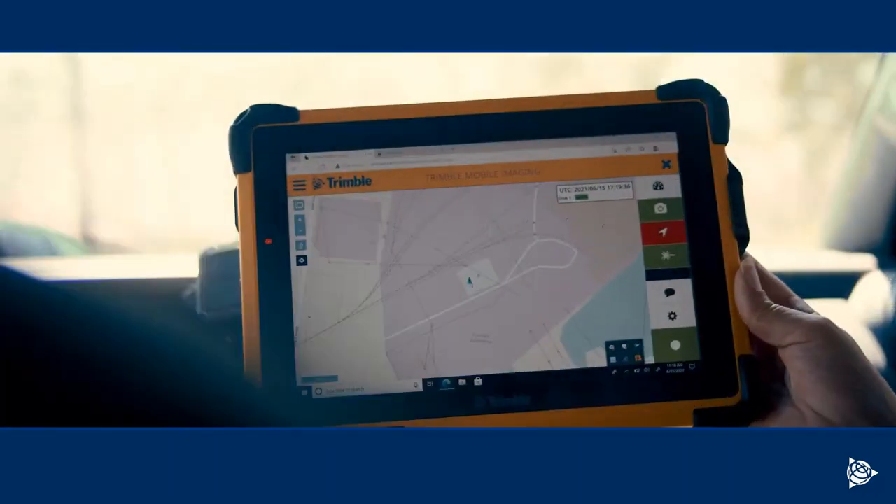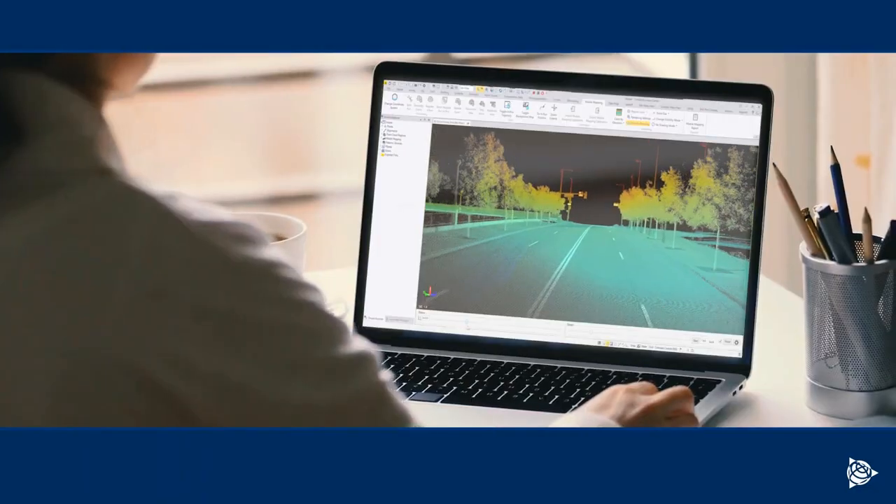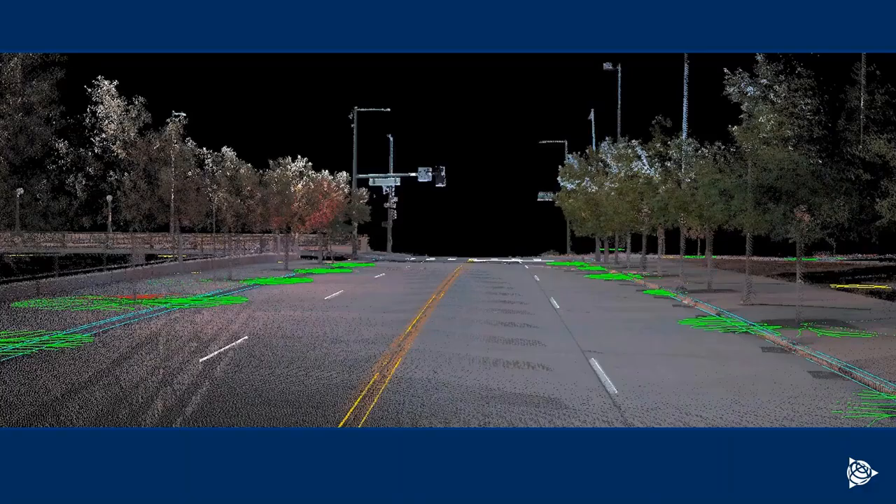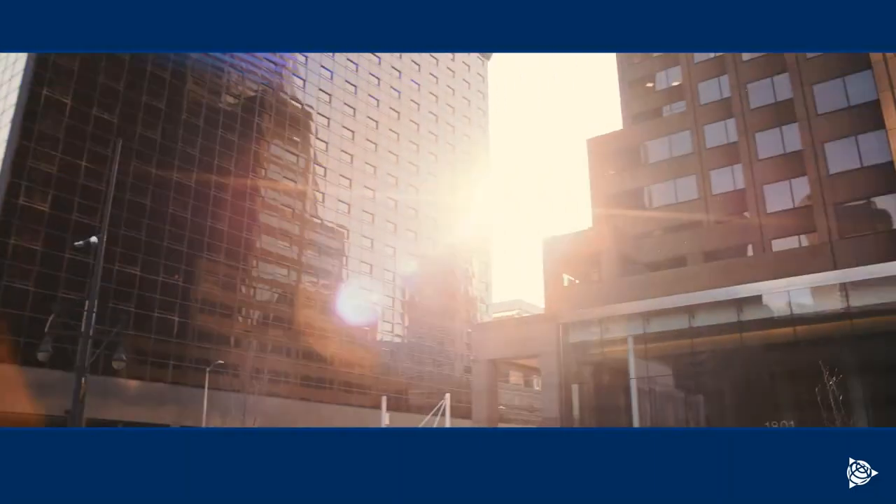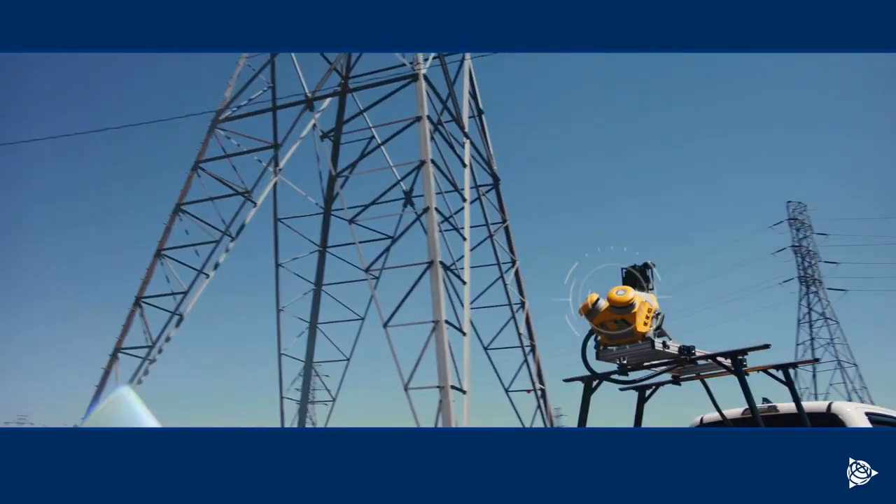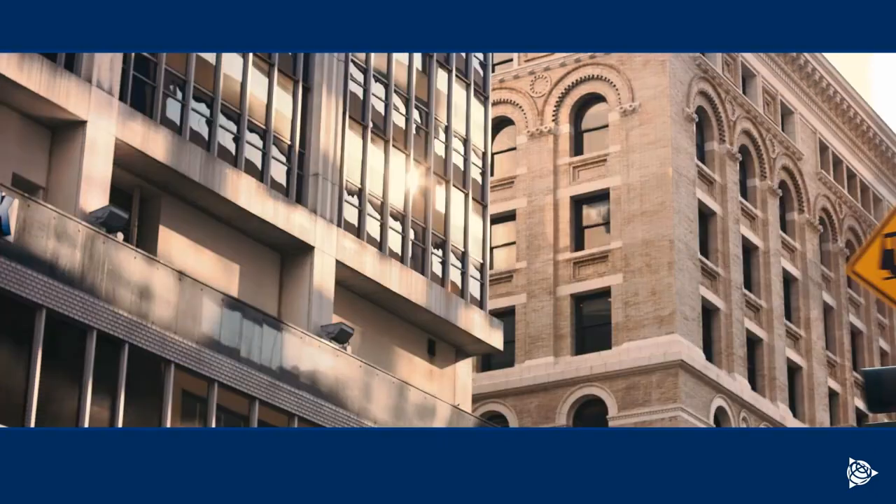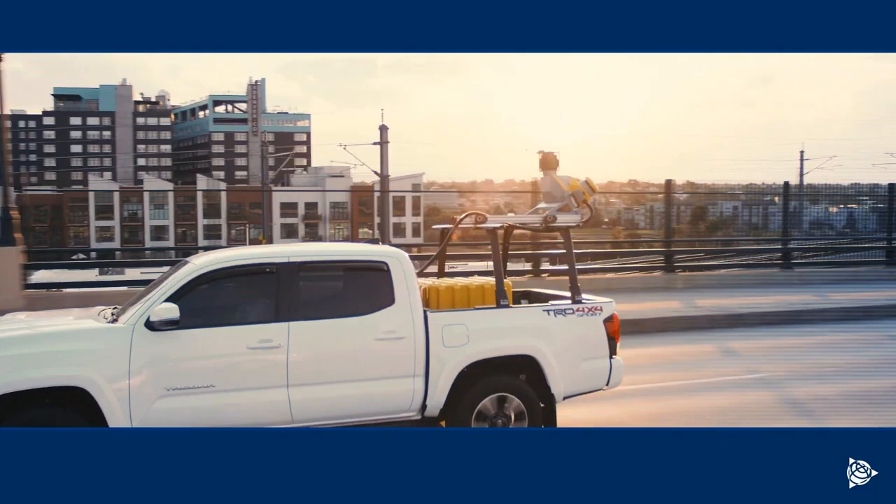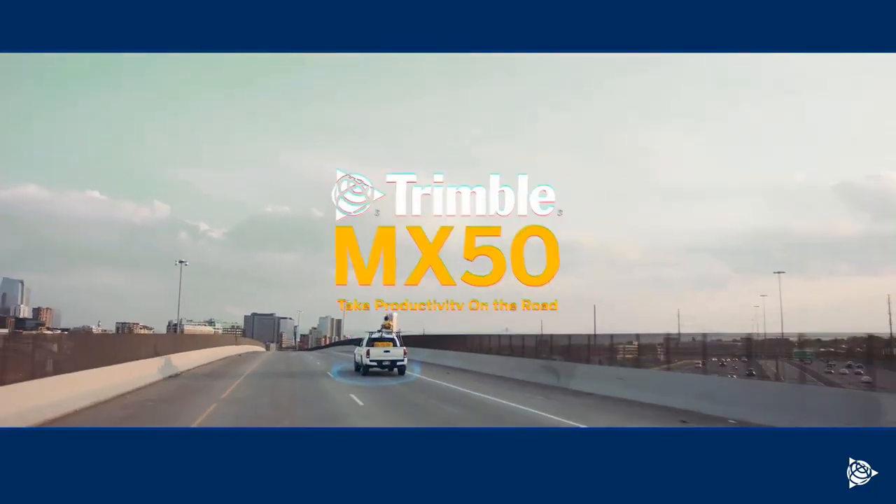If you can see it, you can map it. Capture, process, extract, and share your data seamlessly. With intuitive workflows that keep your projects cruising at top speed. And plenty of blue sky. If you're ready to take control of your data, slash work time, and leave hassles in the dust, the Trimble MX50 is right on time and ready to roll. Let's take productivity on the road.